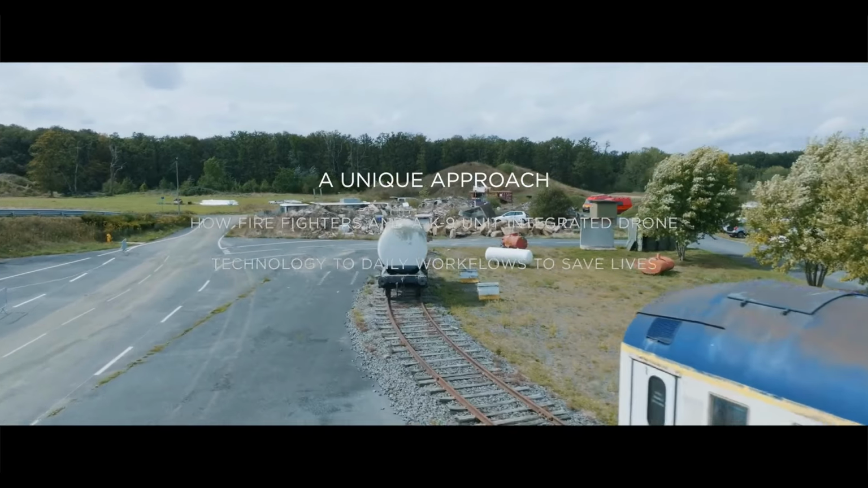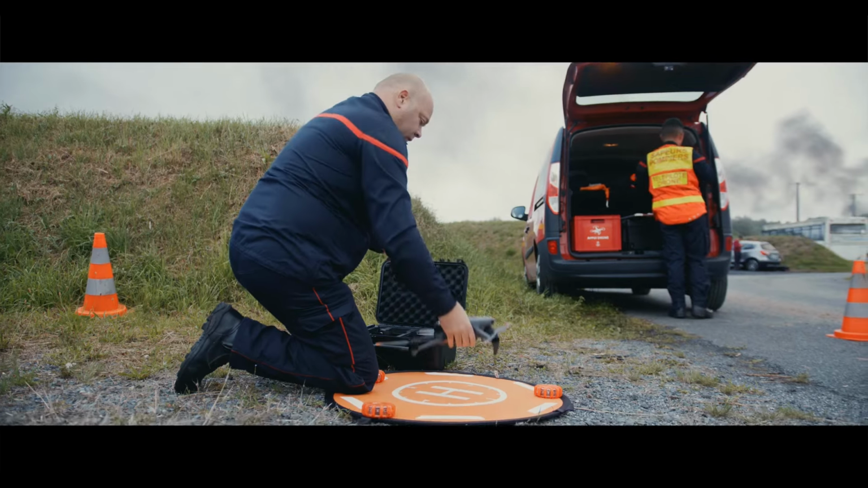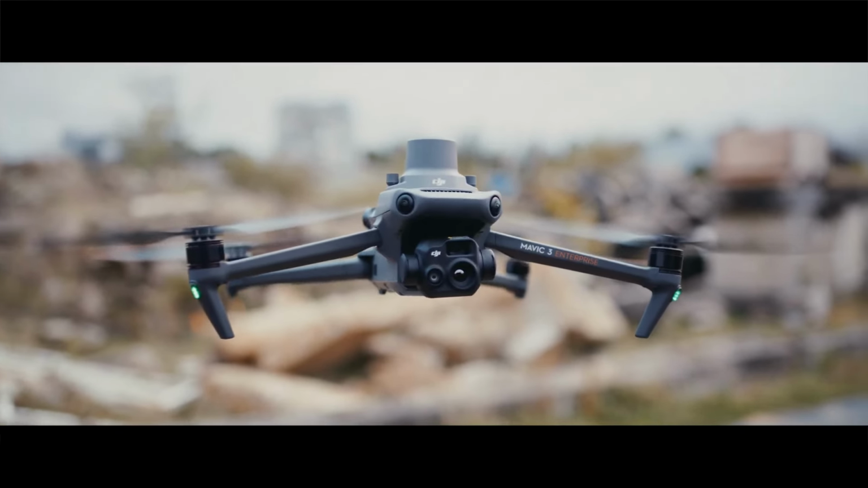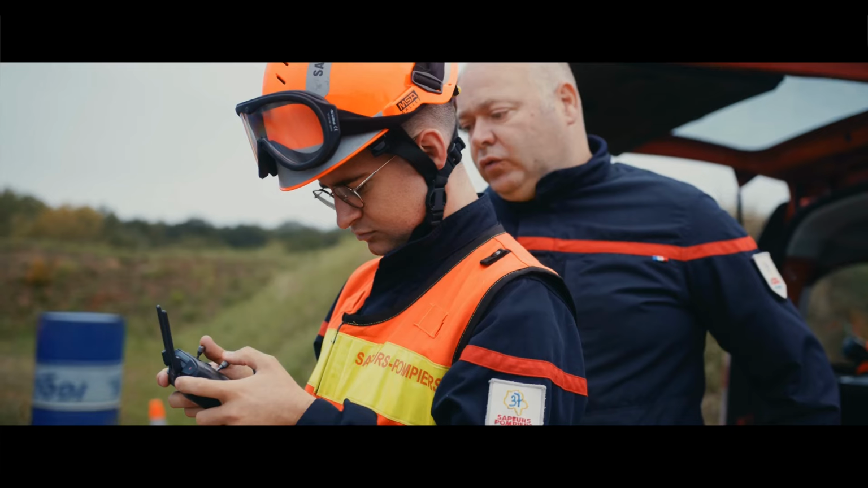The advantage of using a drone in search operations is to provide an elevated perspective and to participate in search operations using a thermal camera. It supports the progress of the K9 team, especially in terms of safety during nighttime operations.